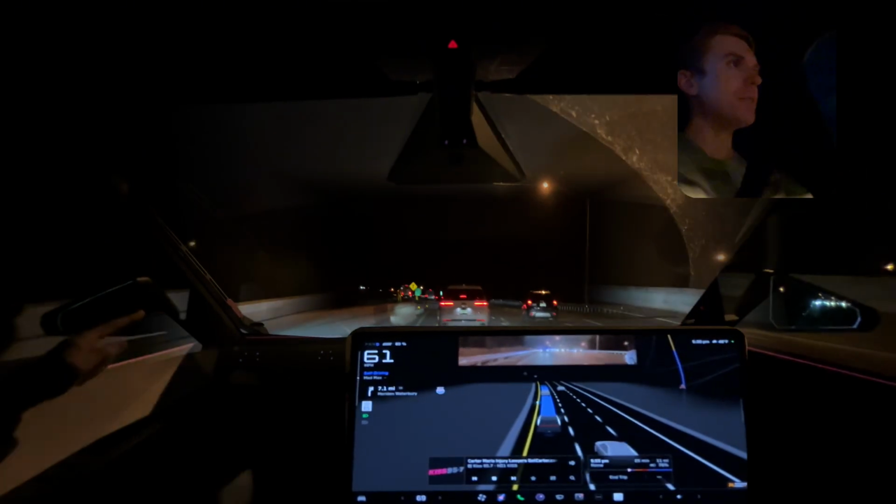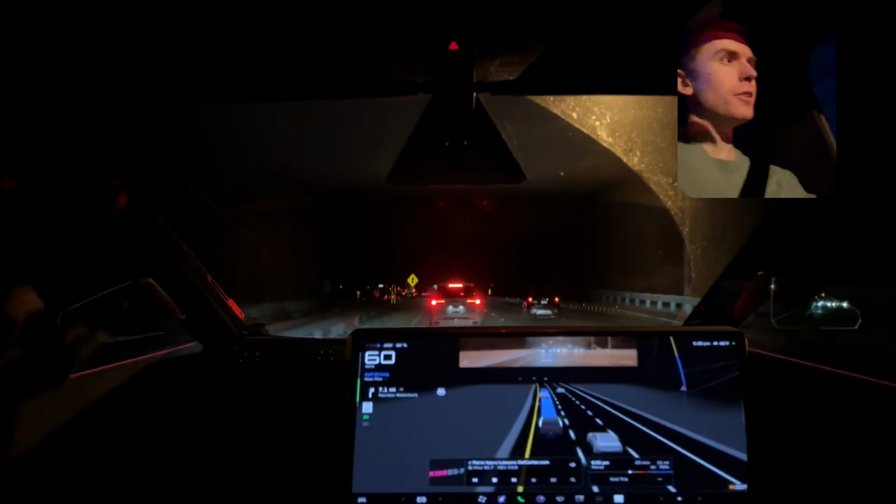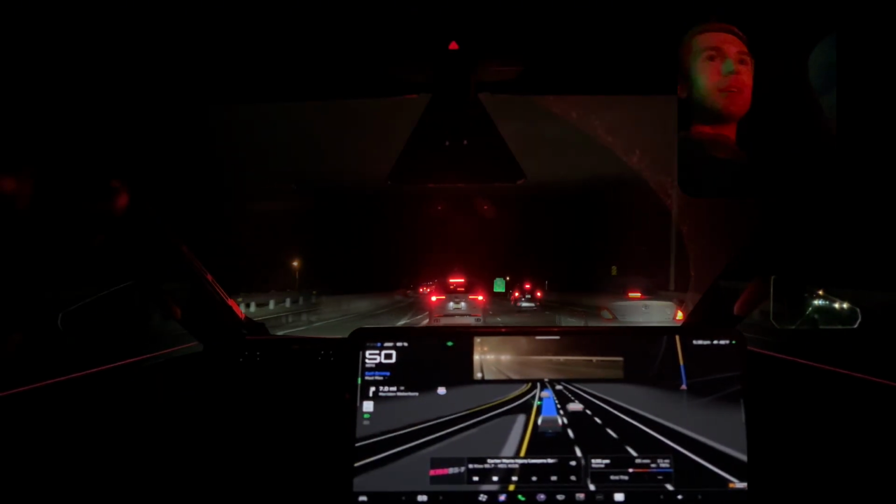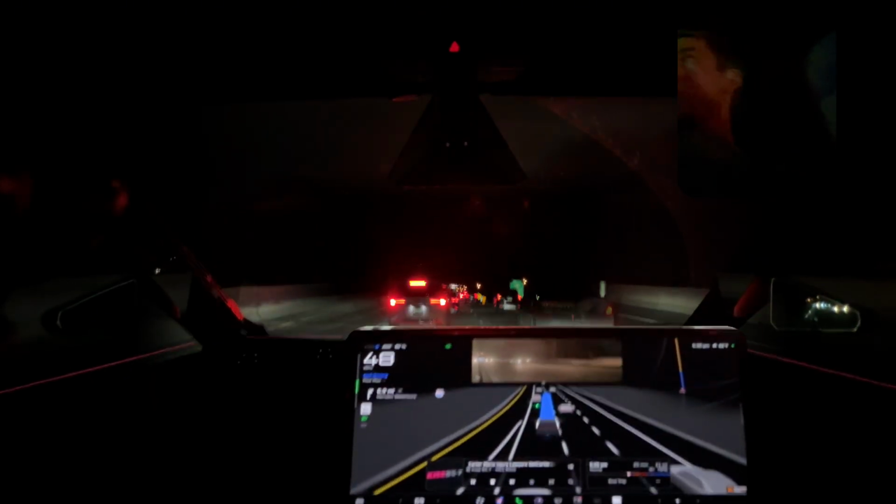Okay, so we got a good situation going on here. We got trucks, cars coming on the left on-ramp. That should be a good test. Make sure my camera's still there after the bump. The Cybertruck suspension is pretty good.